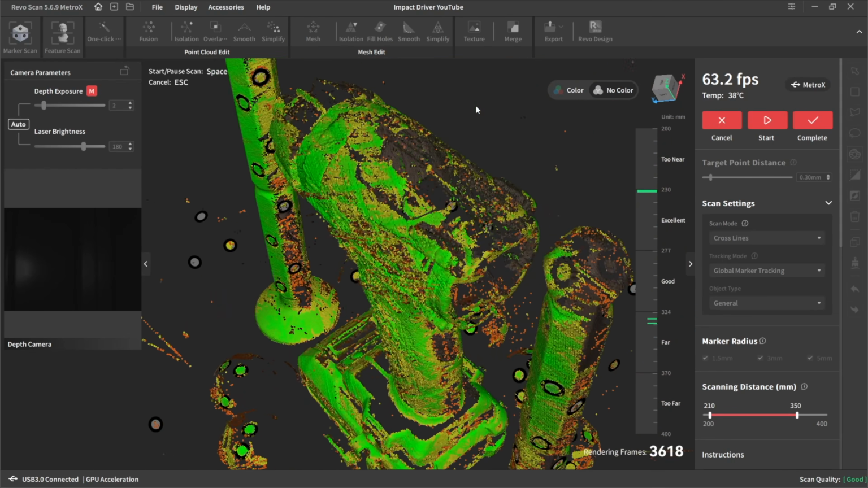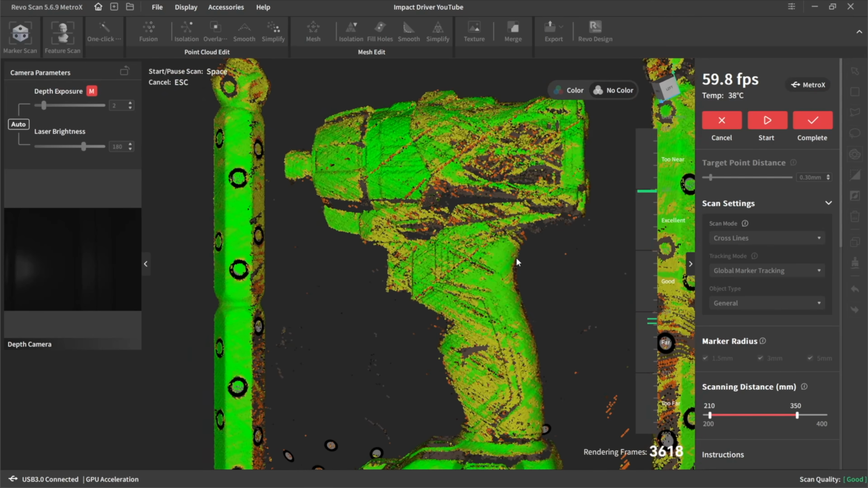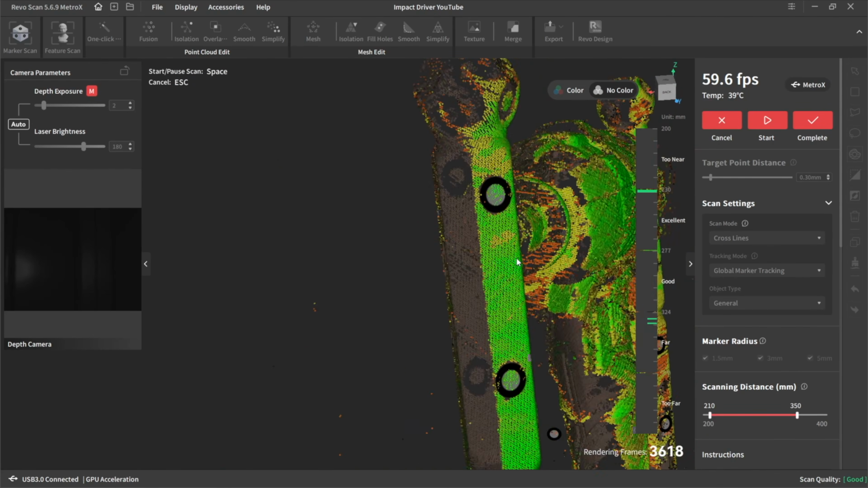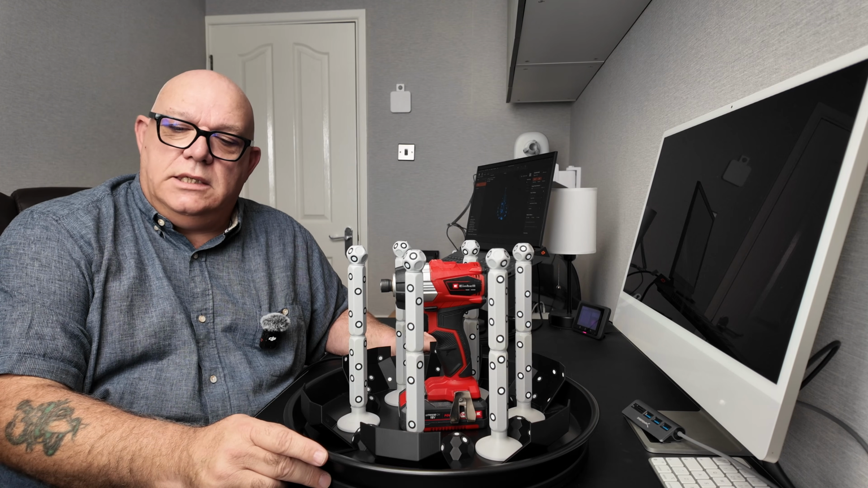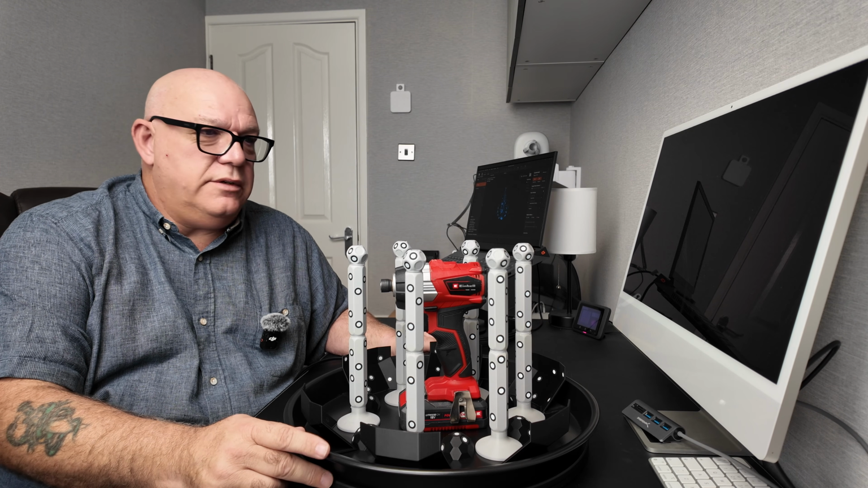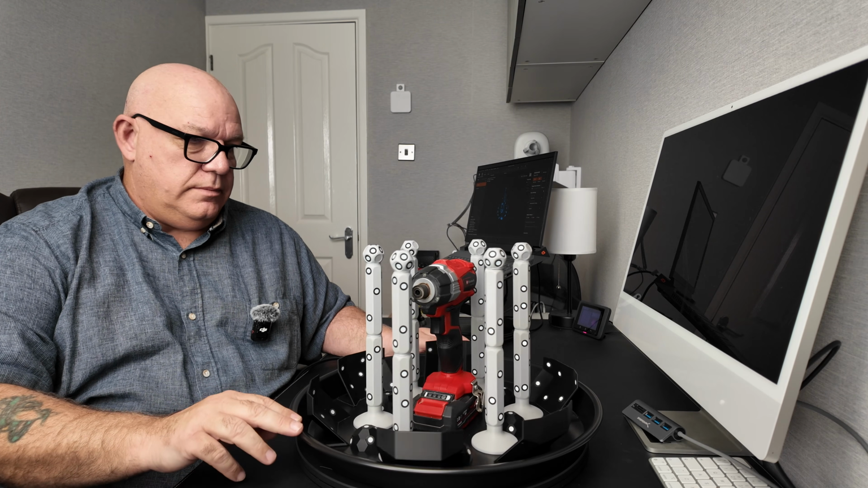So let's have a look at it. See, I couldn't get anything in the top, and there's loads of bits missing. So we'll put that down as a fail as well. So this was my next attempt. I printed me some more things off. I've now got 6 around there. This should be a much better attempt, I think.